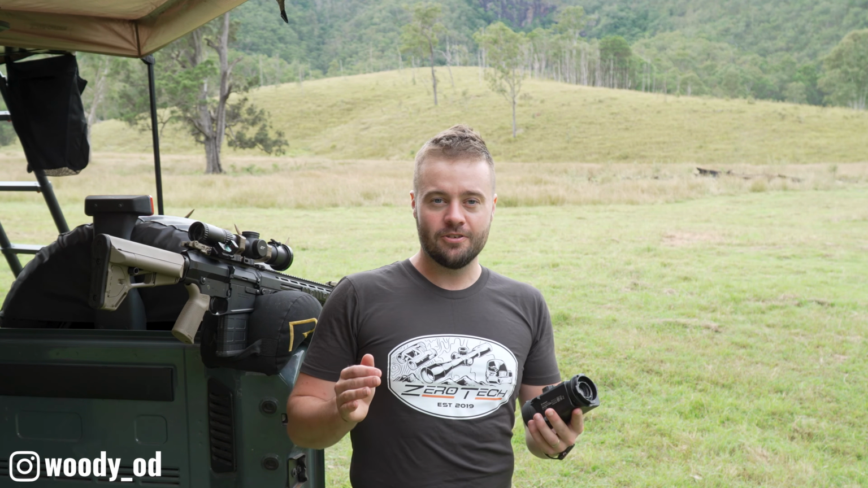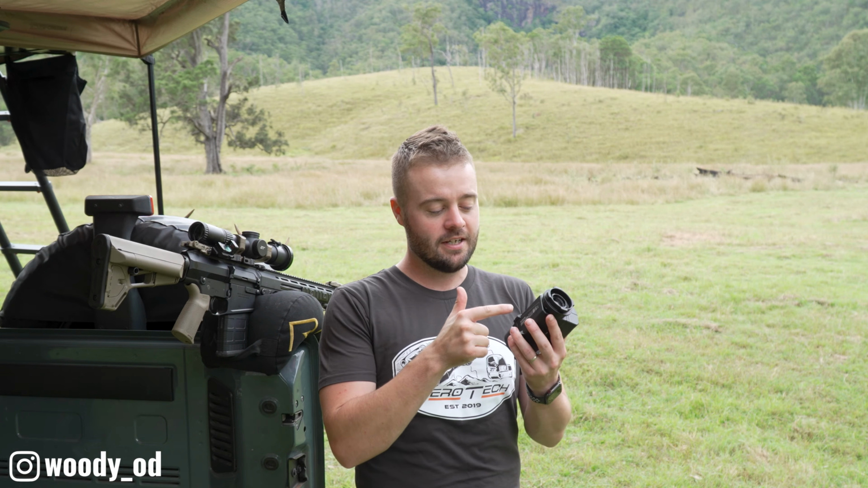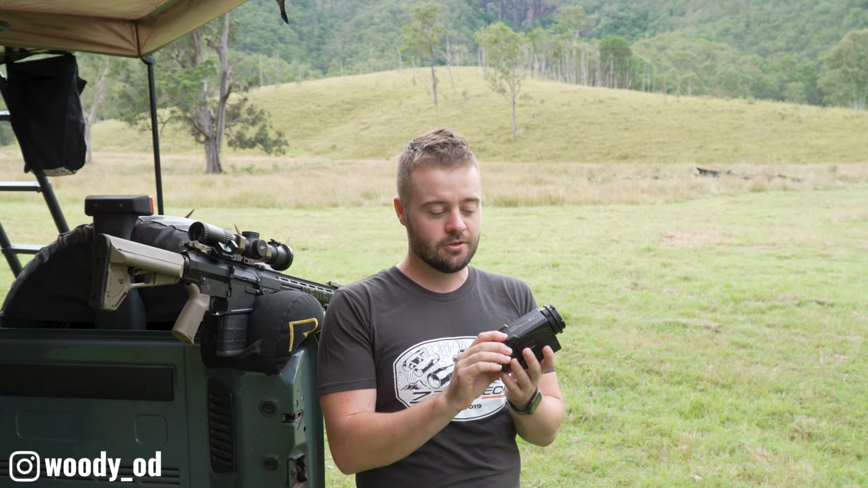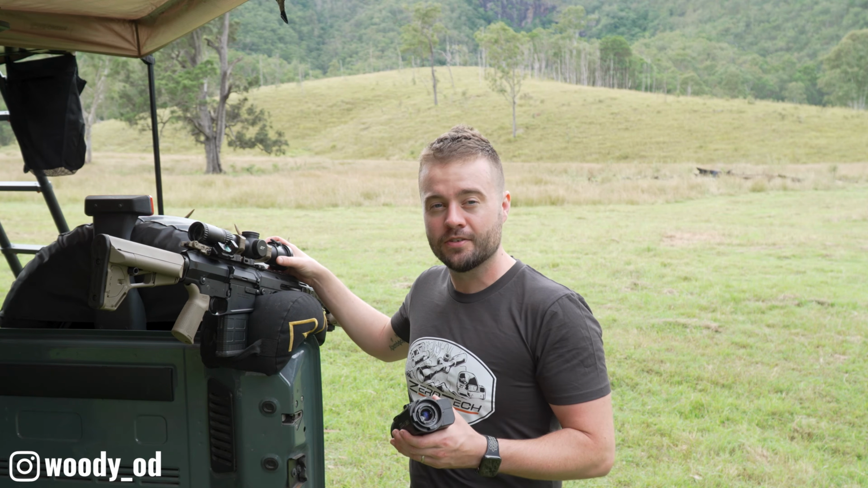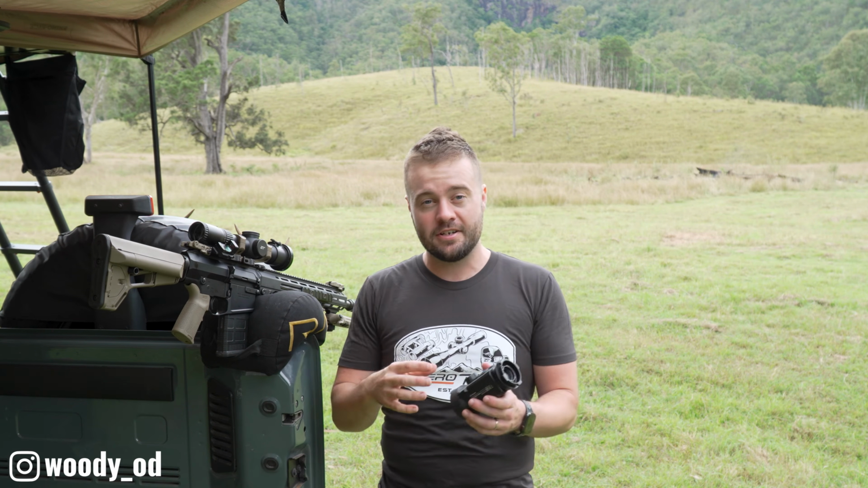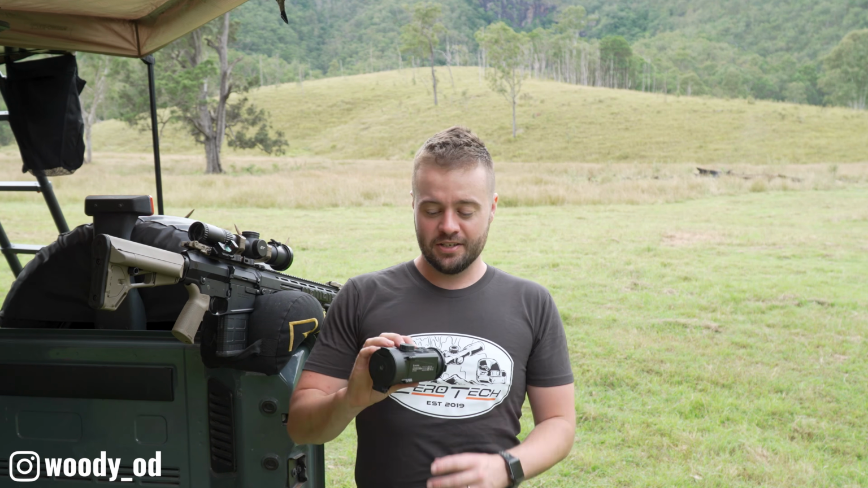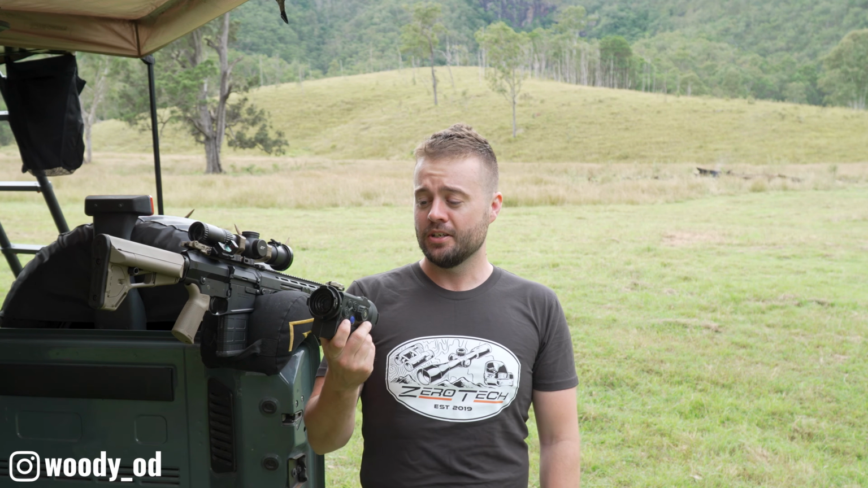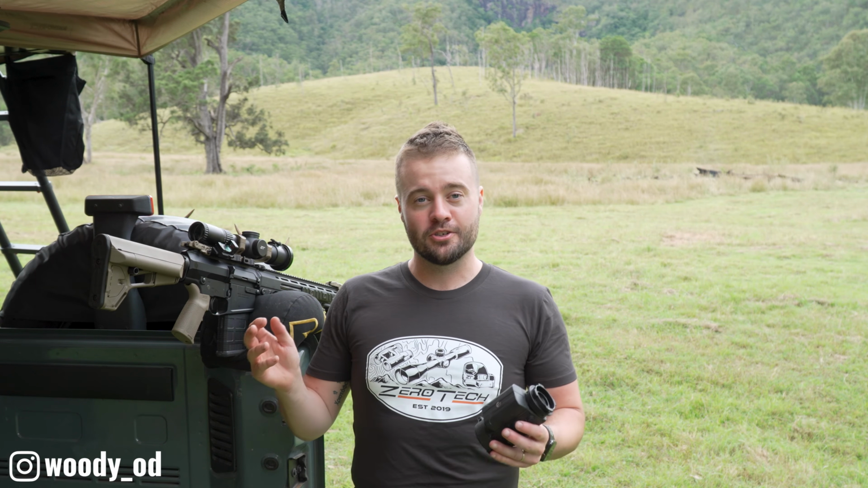So essentially, you need two pieces. You need the adapter piece, which adapts your thermal, in this case the Pulsar Krypton 2, and then you need the piece that slides and clamps over the objective of your scope. These two pieces marry together, and then you end up with a quick release system to mount and dismount your thermal unit. This is going to be a real quick review because we've already reviewed the products in here. So we're just going to trial this.